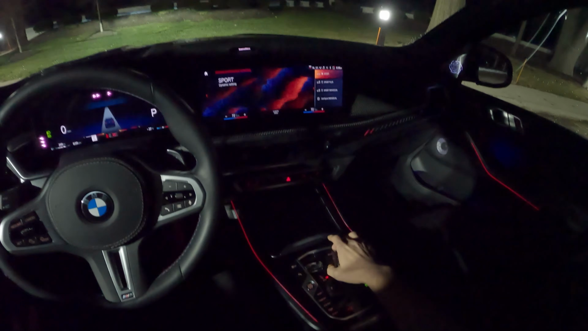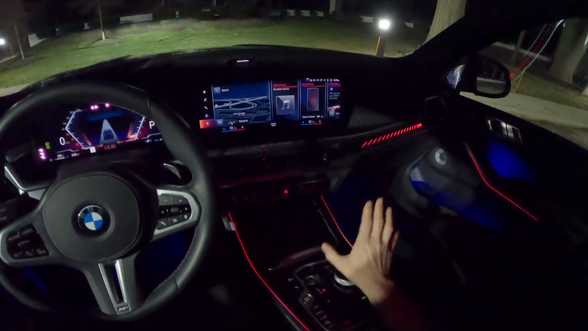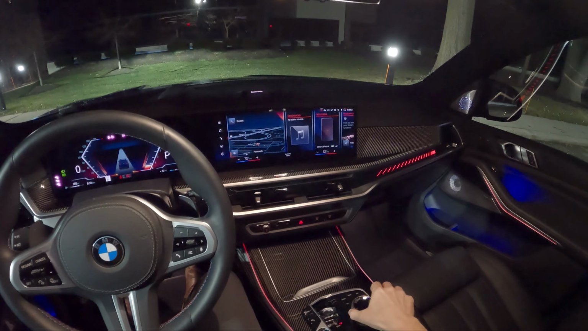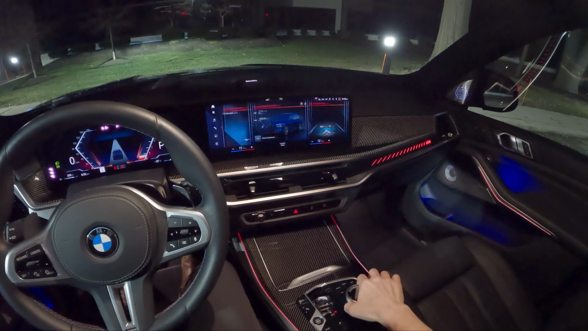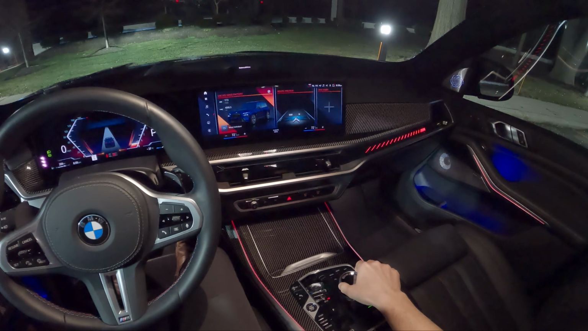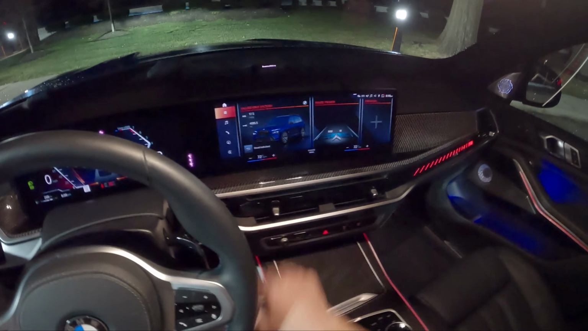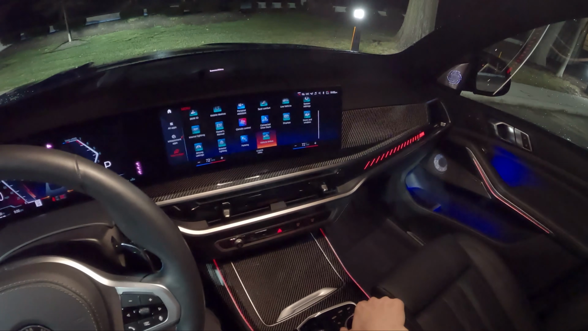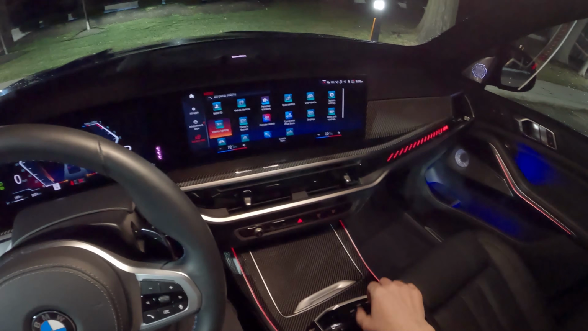That's pretty fancy. Cool. I'm starting to warm up a little bit to iDrive 8. After using this some this week, it's not that bad. It's actually a little bit simpler than previous generations of iDrive. Everything's pretty well organized in here. It's a fast, responsive system.